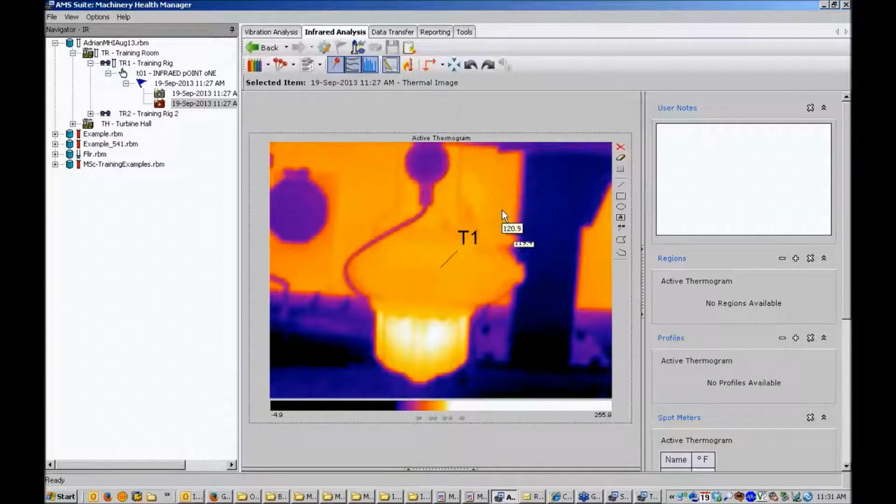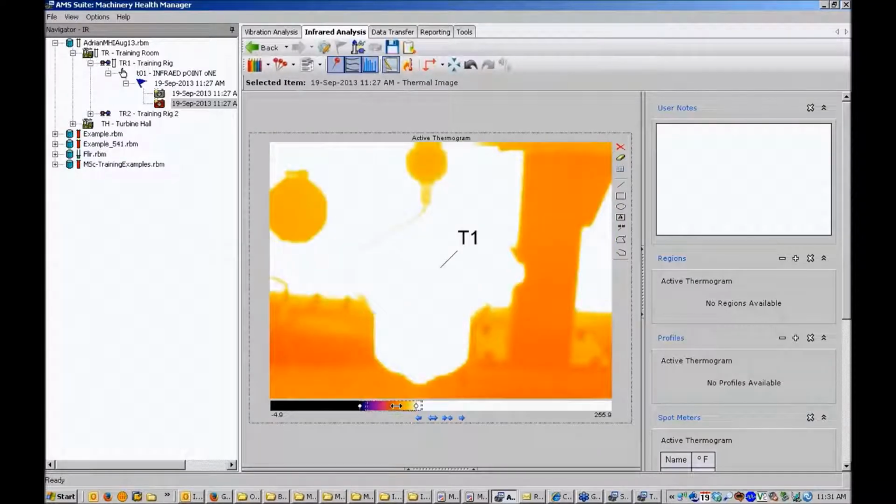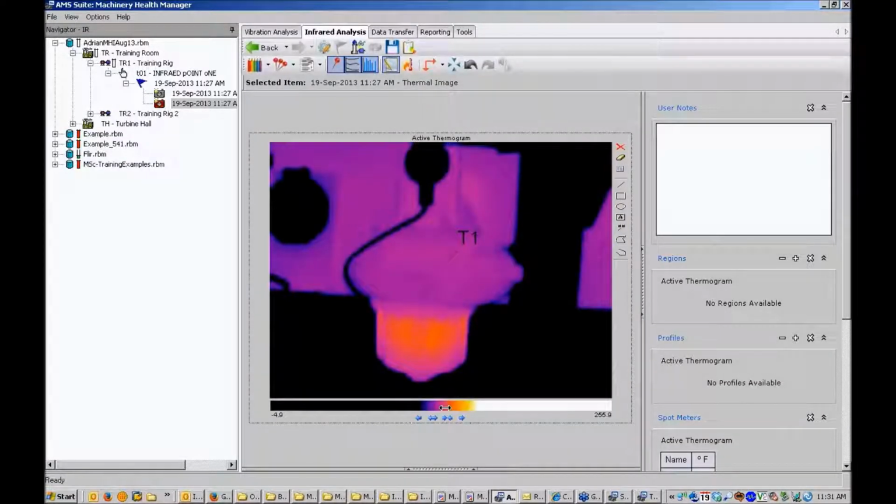If I go down to the palette bar and right click on the coloured region of the palette bar, I can now manipulate the colour range. I can either drag that left and right to change the mapping of colours to that image, or it is possible to expand or contract the range of temperatures.